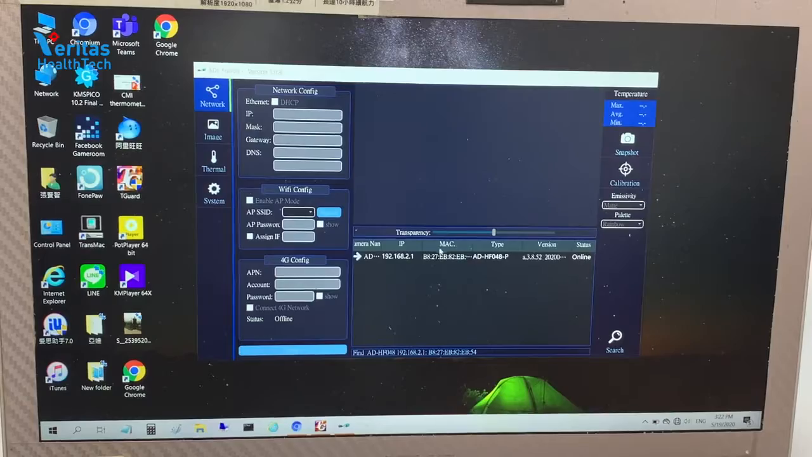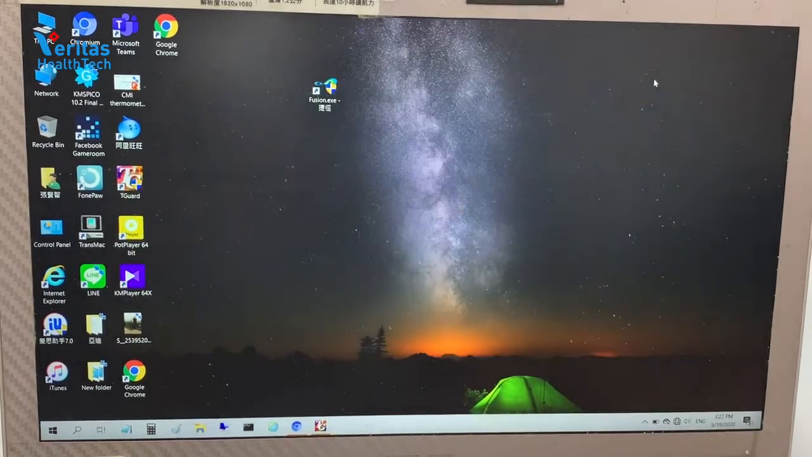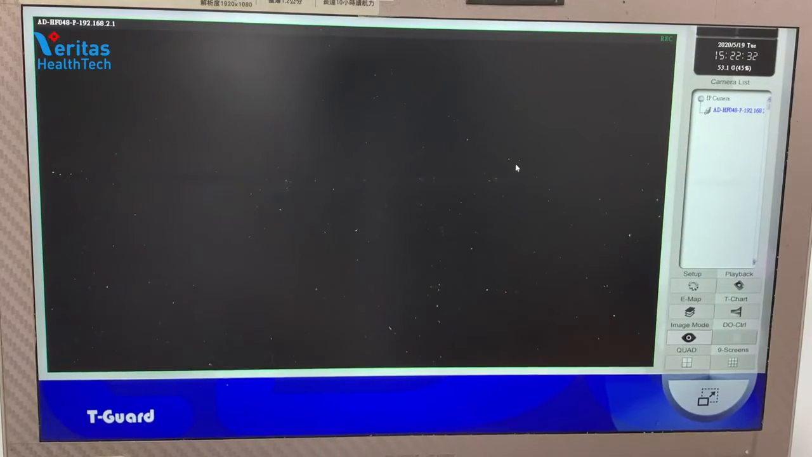So Fusion is used to just connect with the camera itself. For the actual monitoring system, to change the camera settings, as well as for the video recording, we utilize another software called T1000.